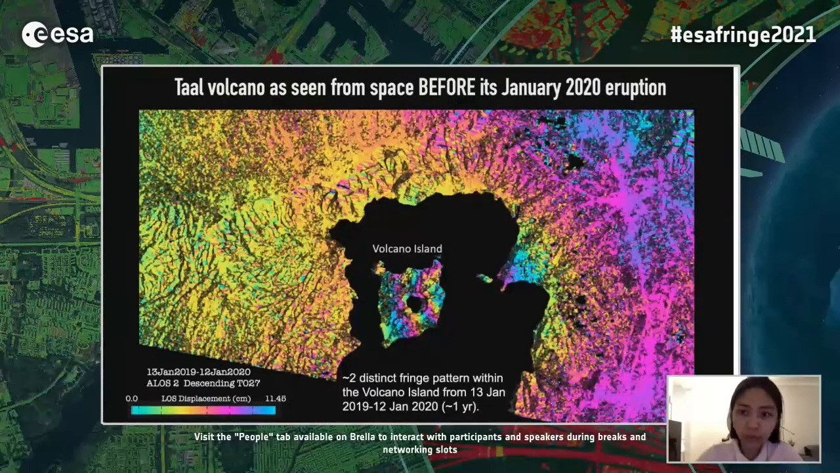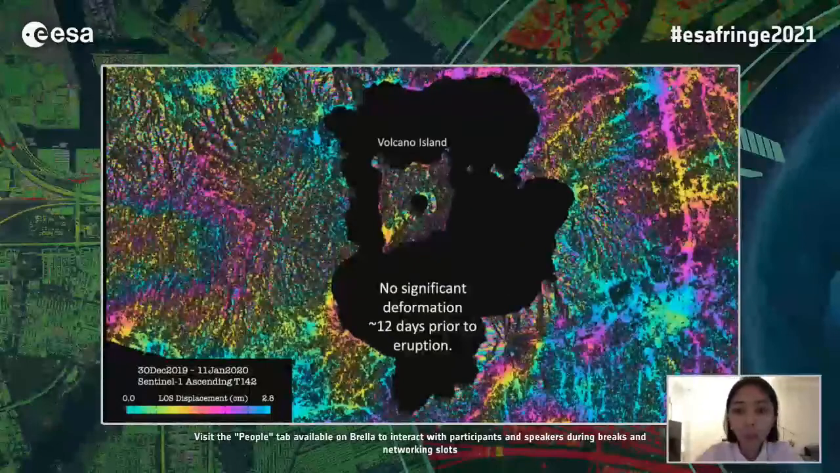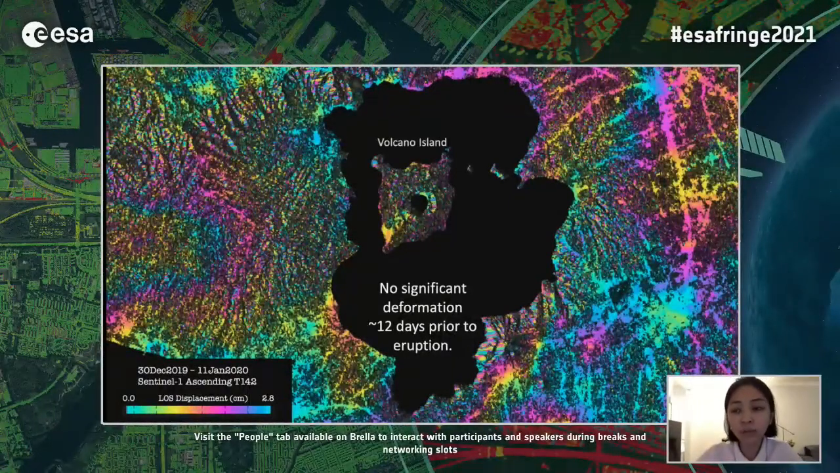So this is another ALOS-2 InSAR data, but this is from the Descending Pass. Here you can see roughly 2 sets of fringe within the volcano island. Because unlike the previous image, this data set covers roughly 1 year of deformation from January 13, 2019 to January 12, 2020, a few hours just before the eruption. And interestingly, the Sentinel-1 data set, which covered 12 days prior to the eruption, did not show any significant or noticeable deformation, as you can see in this figure.